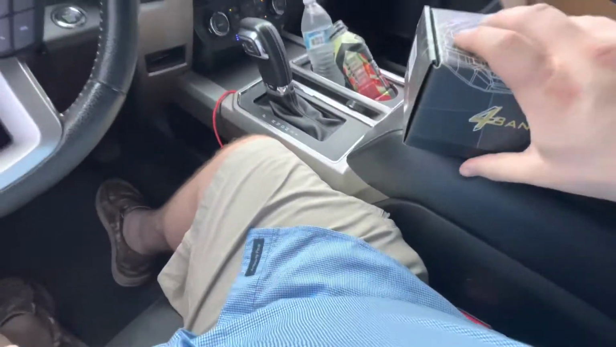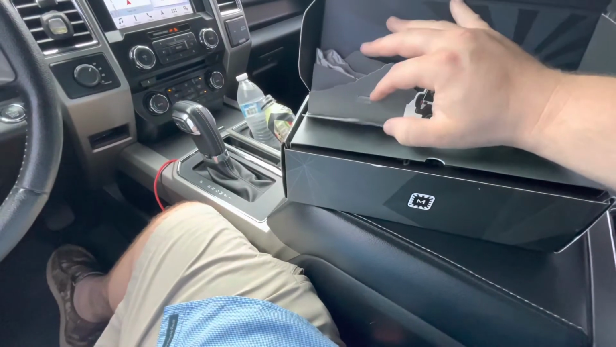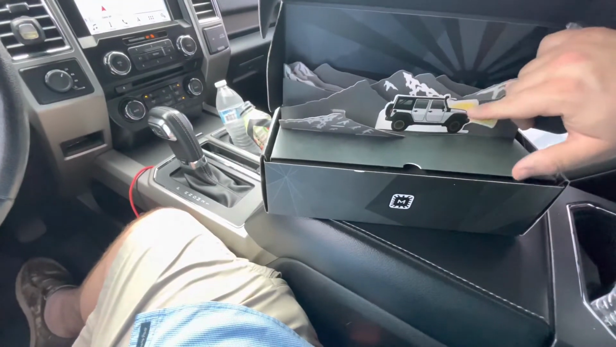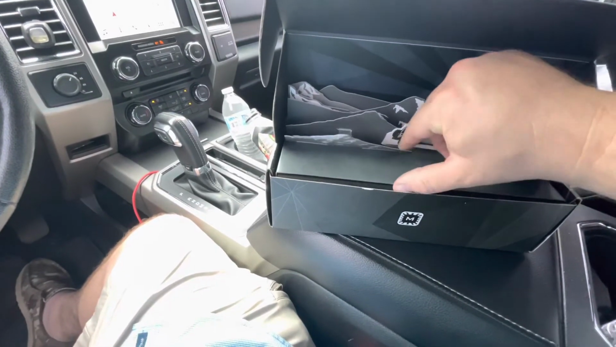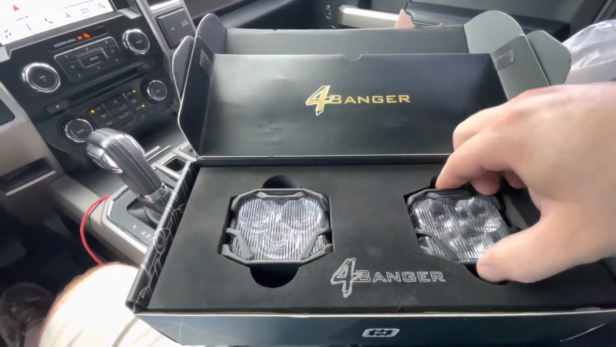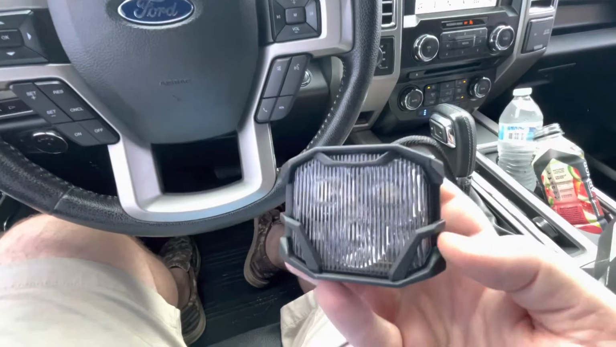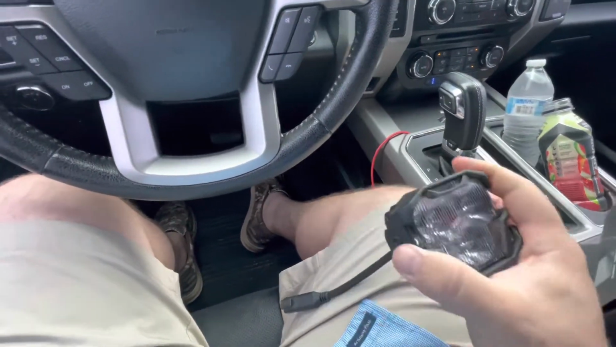Check this box out. I opened this up earlier to see what it looked like. Oh man, one of those broke off. Reminds me of those little books that we had in elementary school. Mine's got a Jeep on it. A lot of the ones I've seen have the actual, looks like a Raptor on it. But these are them. And they were a lot smaller in person than any of the videos I watched online. So, not bad though. I'd say they're literally like 4 inches there.